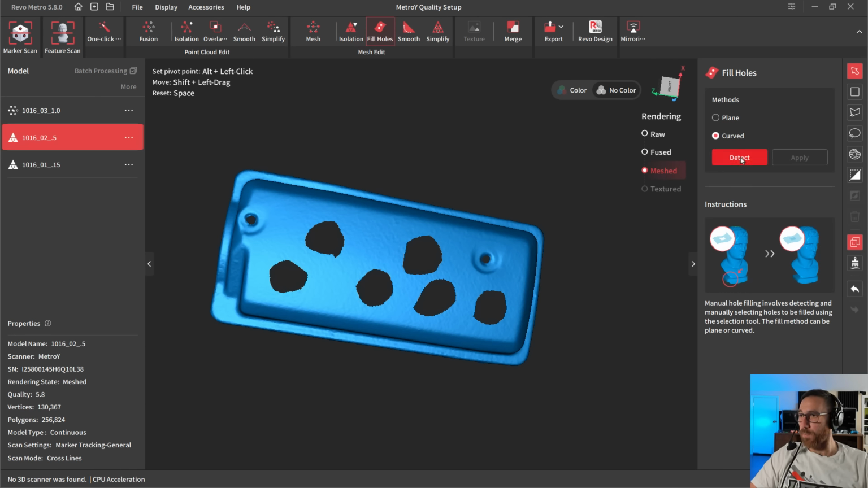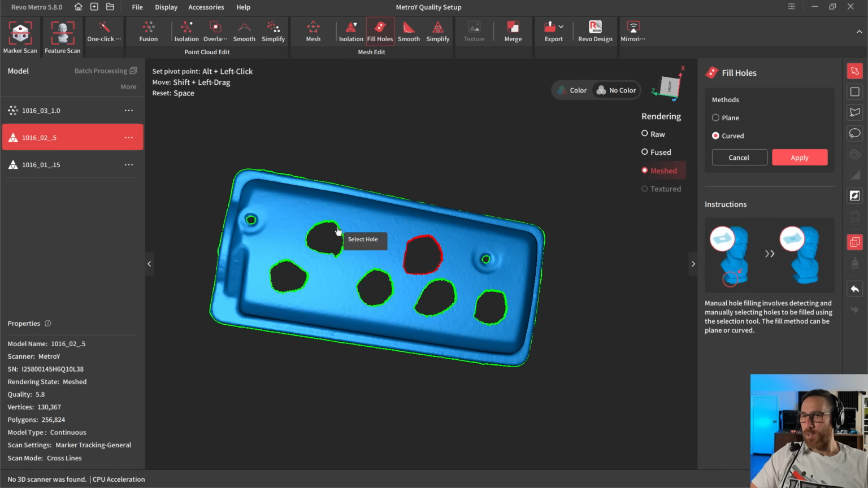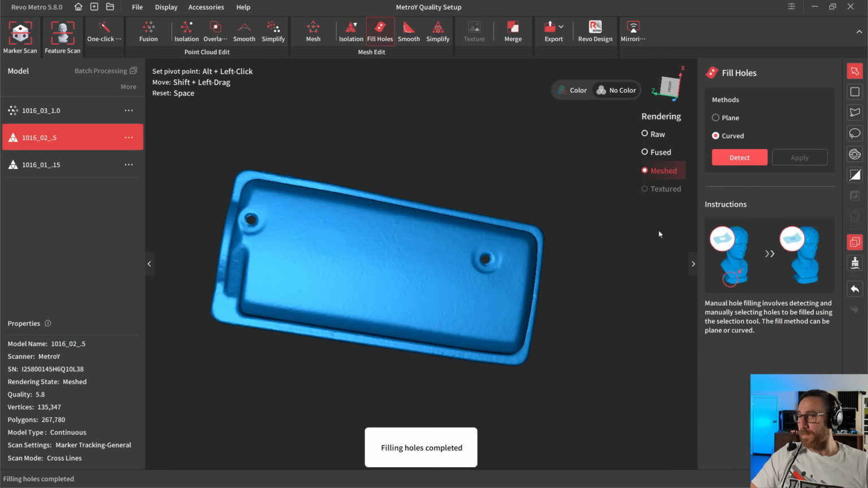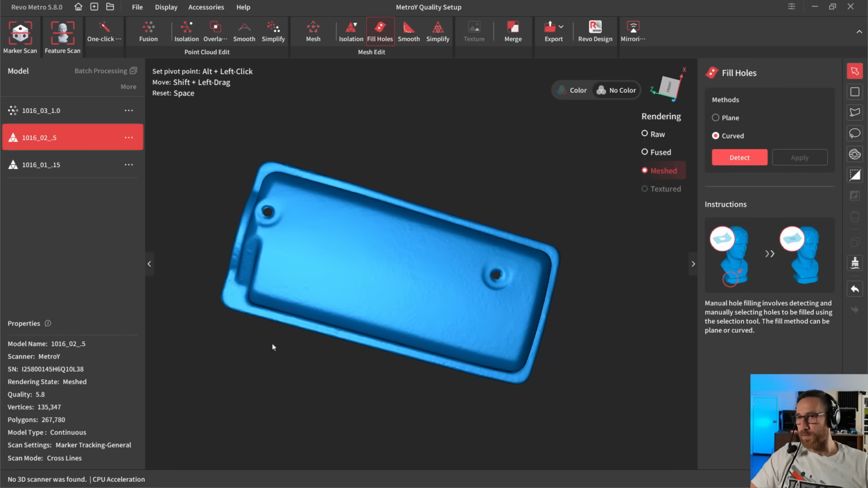Again, I'm using curved because the part has a little bit of curvature to it. I could spend some time doing things like cleaning up these holes, but I don't really feel like we need to for our example. We'll apply this. Again, the density of the mesh in those areas is going to be different. You do have the smoothing brush, so if you want to smooth an area, you can. So you can see that I was able to smooth around there.